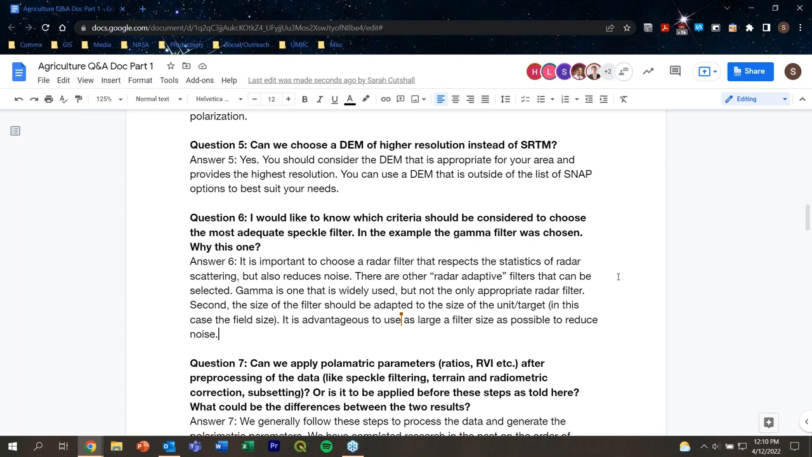Gamma is one that's widely used. It's a radar adaptive filter. It tends to respect or preserve edges, so field edges, for example. But it's not the only radar filter that you can choose.